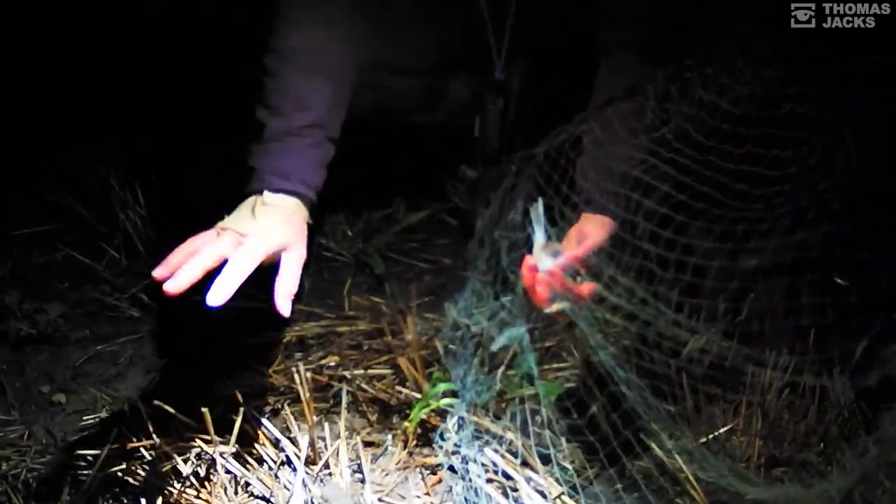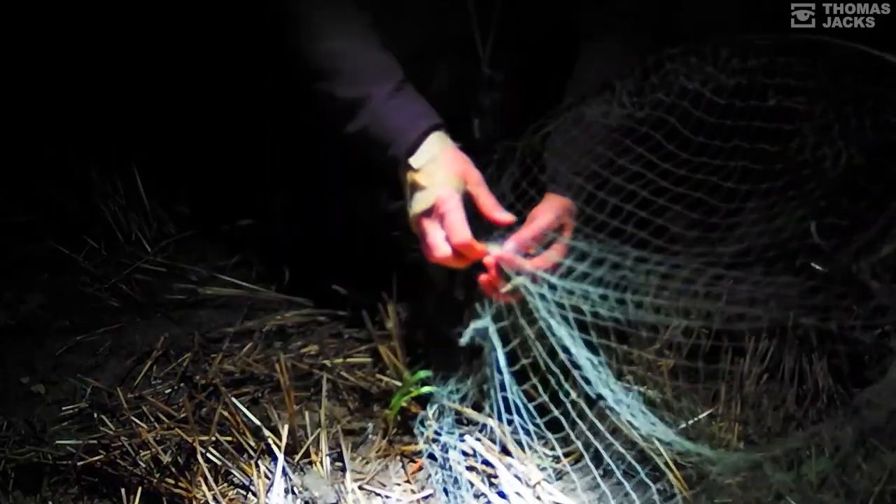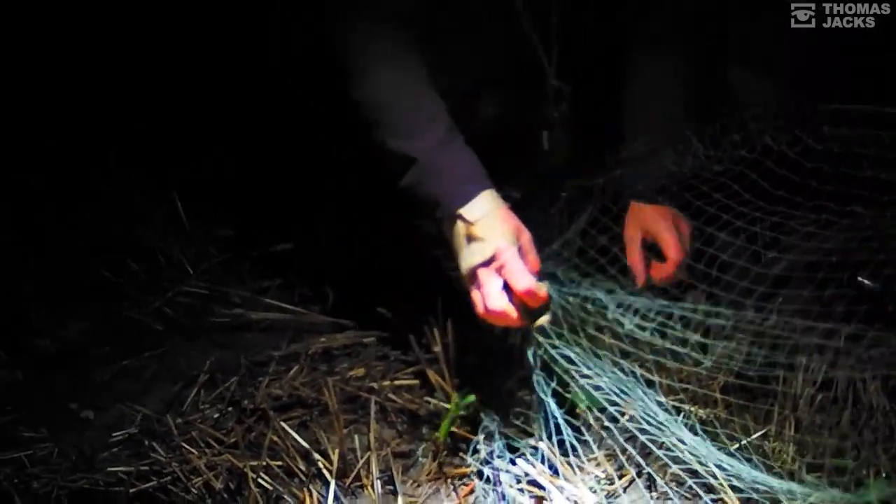So that was quite a good capture really, because that bird was sat around looking at me, but it's sat in this little alcove. You can see the poo there. Yeah. But this bird was very conscious, really looking at what I was doing.